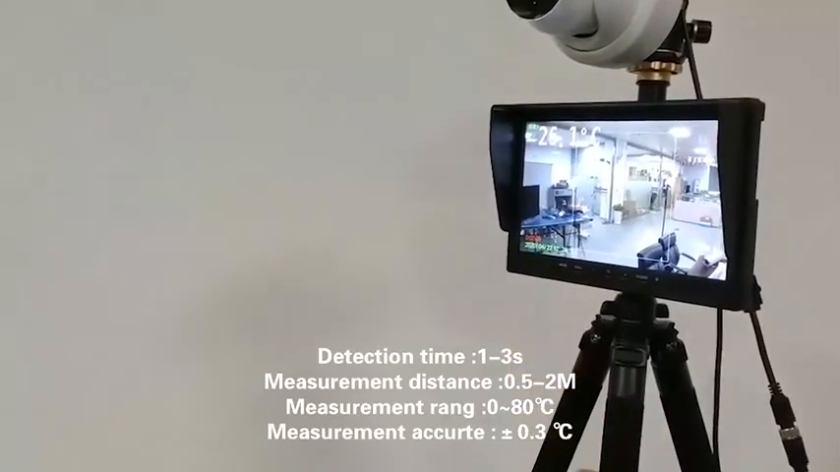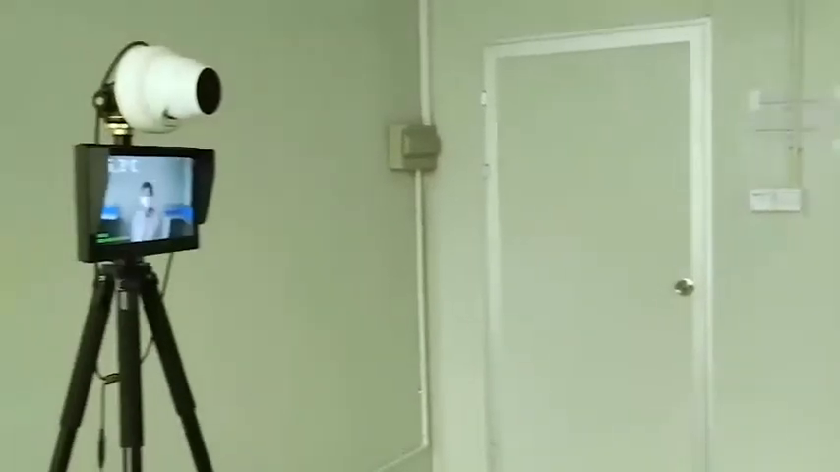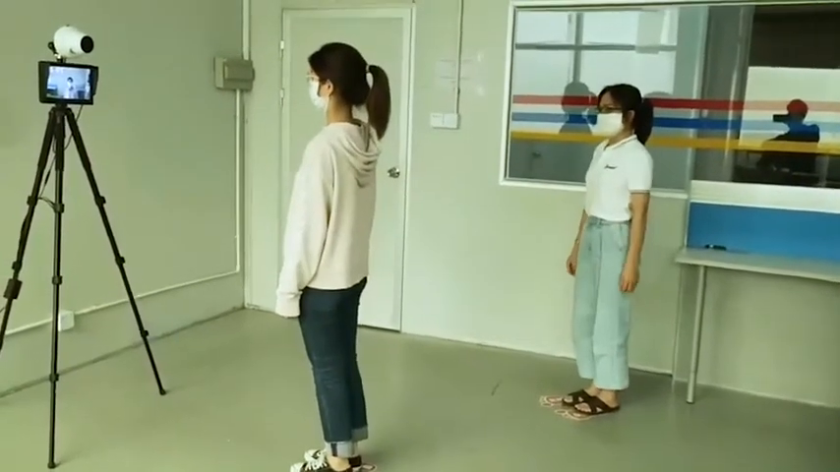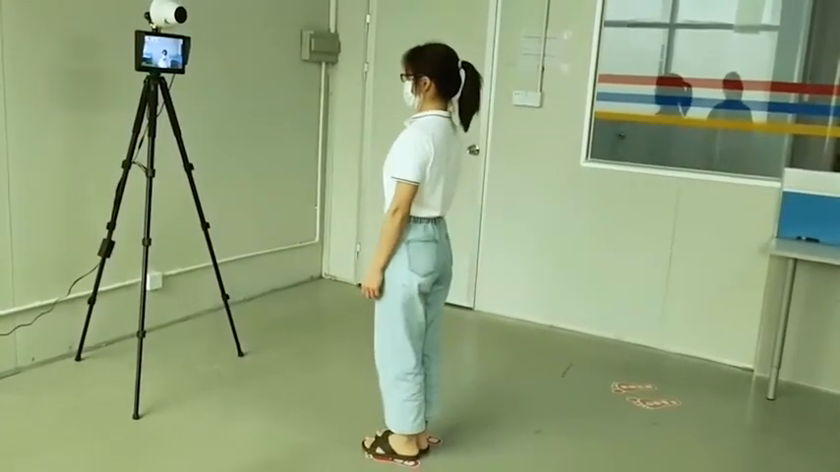Easy to use, as long as you line up to measure the temperature after setting. When queuing, you should wait at the position of 45 degrees in front of the product. When the voice prompts the next person, then you can enter the measured area to check the temperature. After waiting for 1 to 3 seconds for detection, you can leave after the voice broadcast.